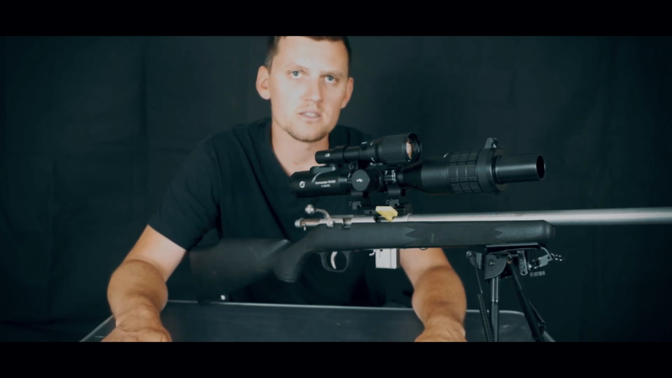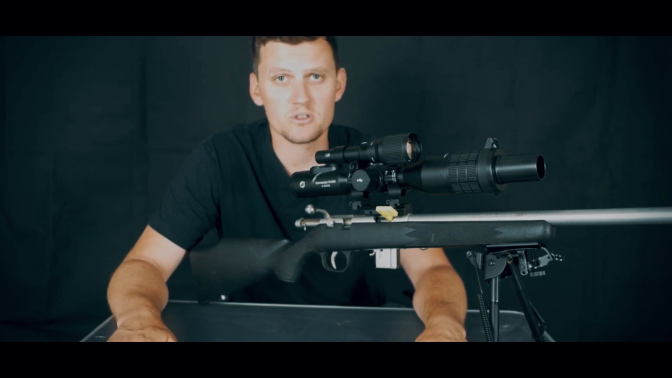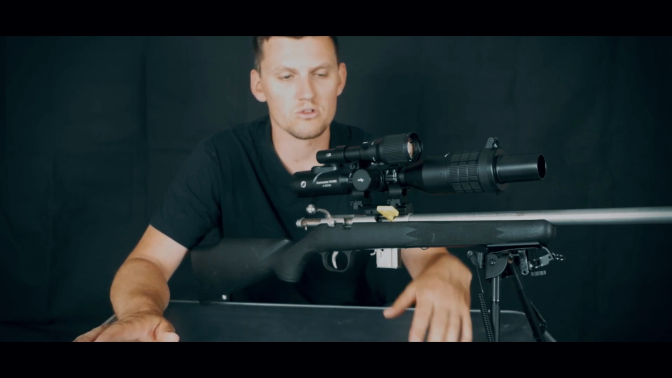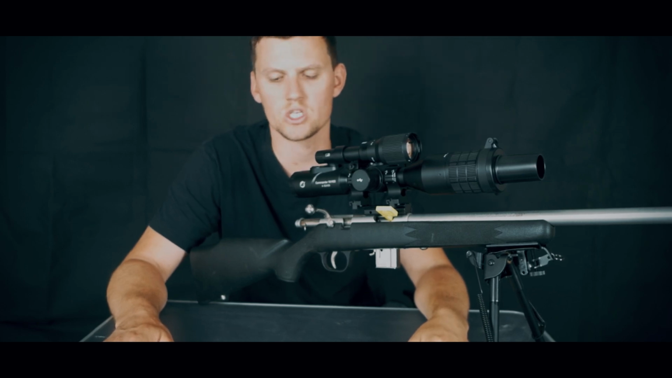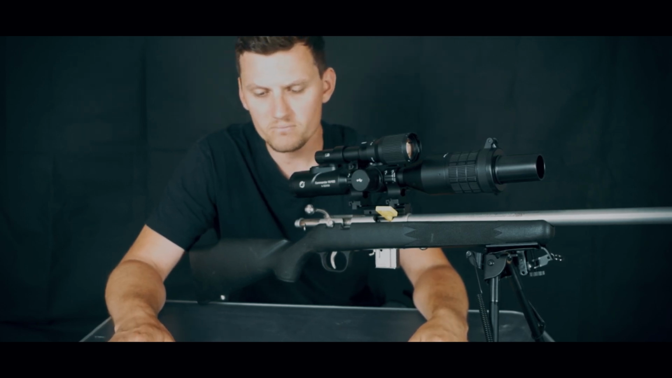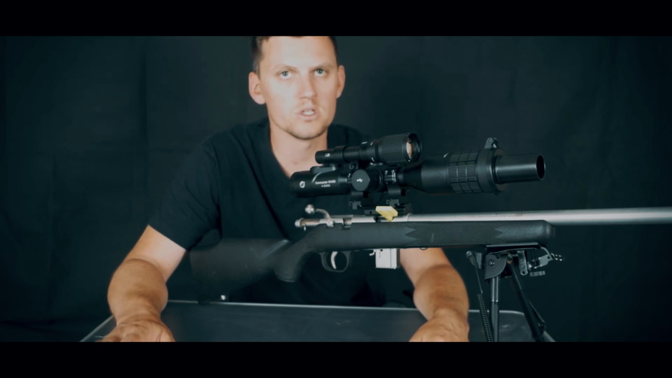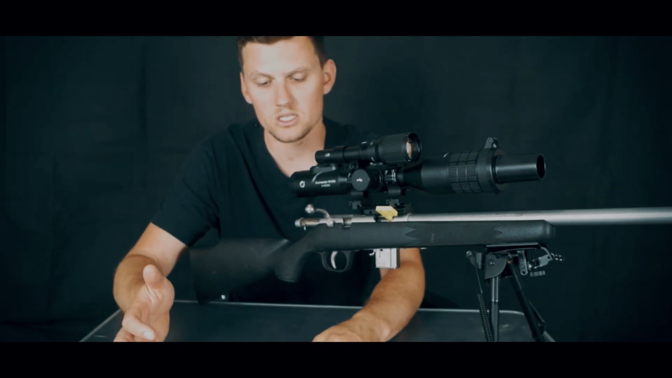Your waterproof rating is great. It's got heaps of adjustment inside the scope, so there's never a worry that you're going to run out of MOA adjustment inside. It's 330 MOA for windage and 150 for elevation, so heaps of adjustment. It weighs scope only just a tad over 900 grams, and it goes over 1 kilo with all the bits and pieces put on it, so it is a big unit.